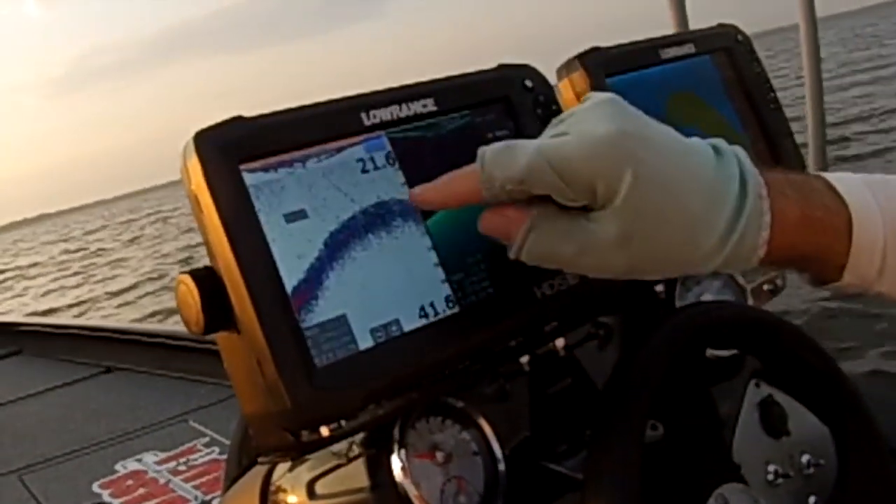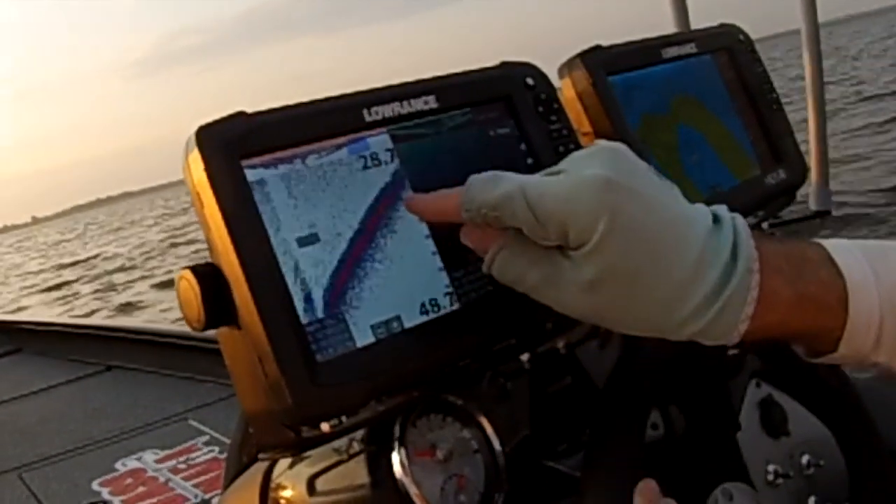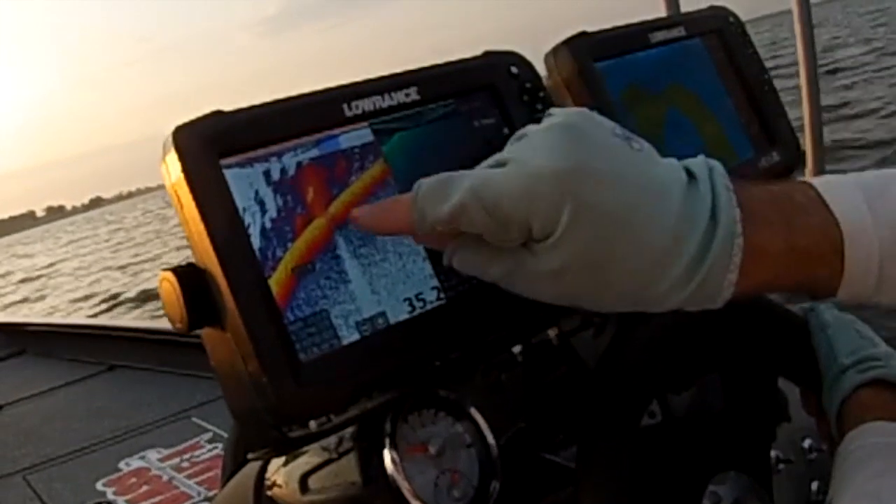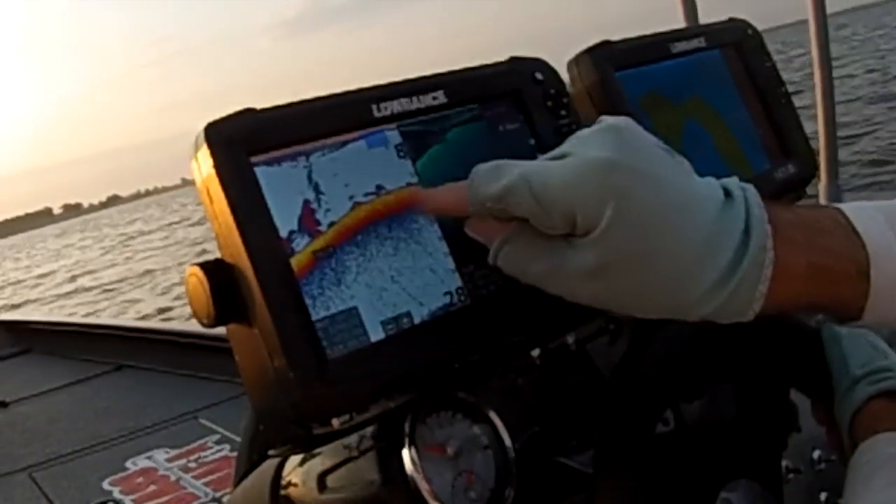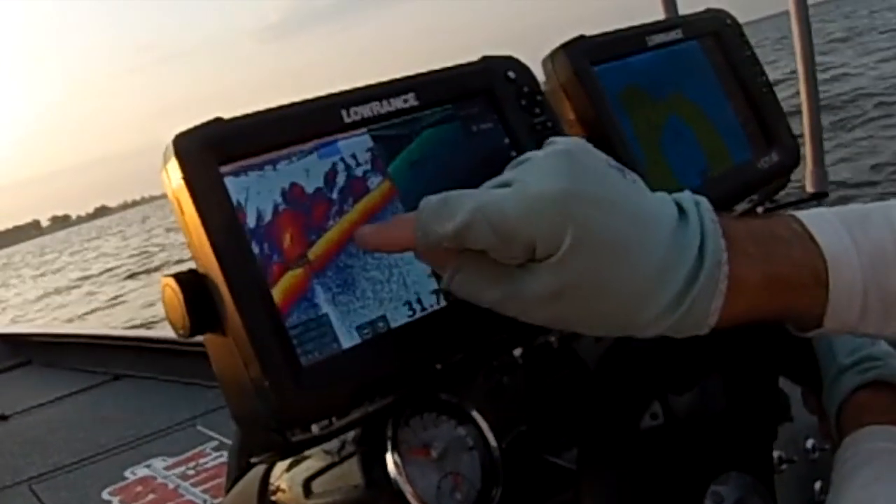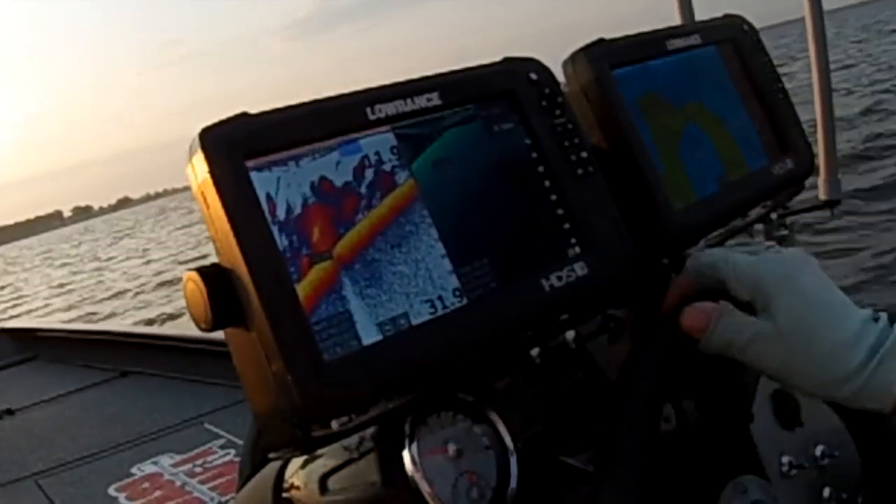But in essence, you can see how that returns. See, so here's your shell bed. On the outside edge, there's the shell, and it goes away as we get up on top. See how it has the red mixed in it? And it should have less red in it. I haven't quite got your settings 100%.